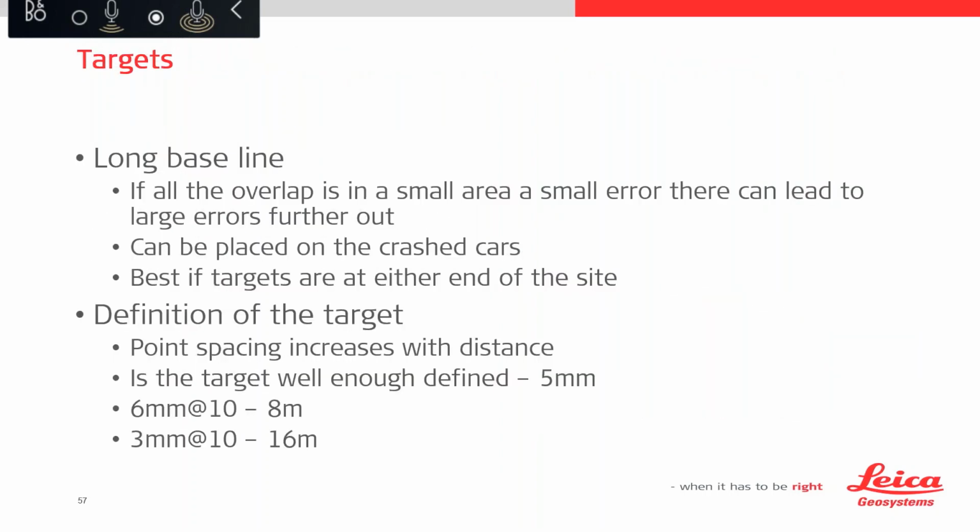So for those instances where we can't have those tri-directional surfaces, or if you're just not sure, then targets can provide us with an extra bit of security. Like with the cloud to cloud, we would like our targets to have a reasonable baseline, so we take them outside of our scene usually, possibly popping one on the top of the crash cars as well, because you get a good line of sight to those.